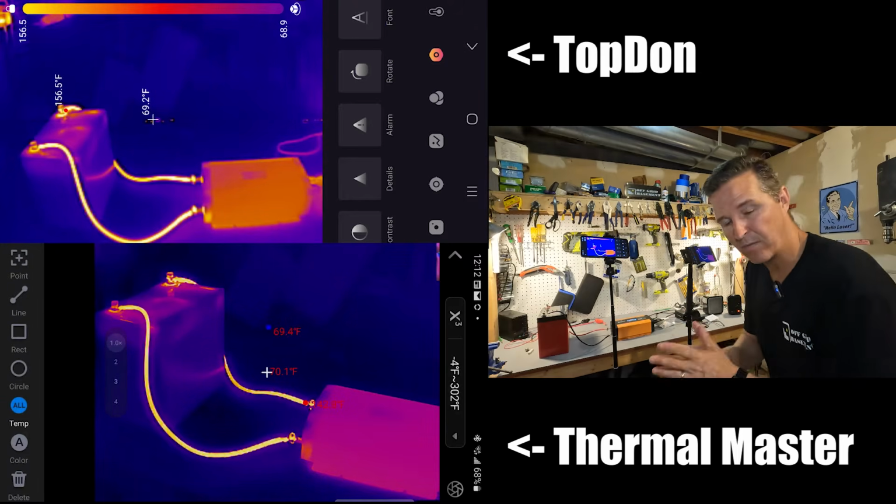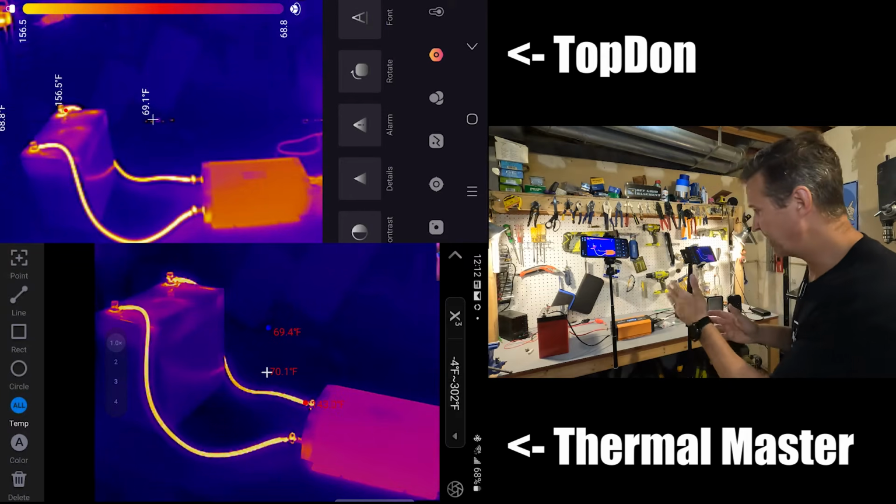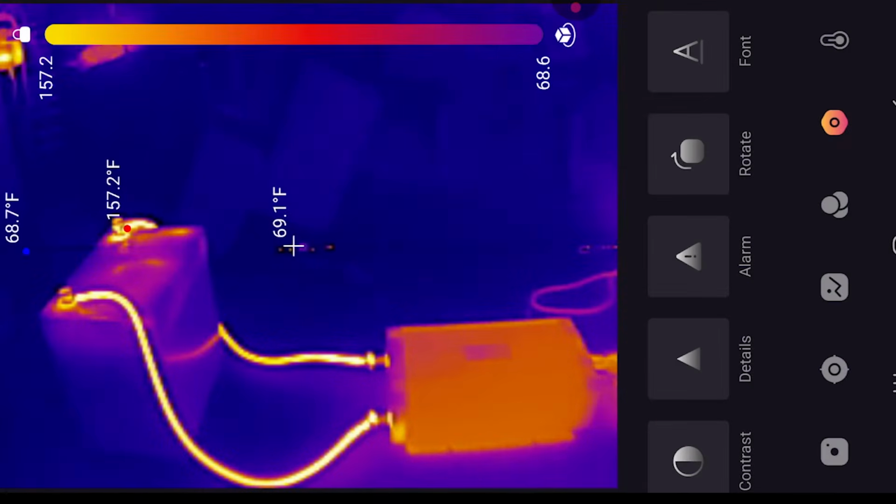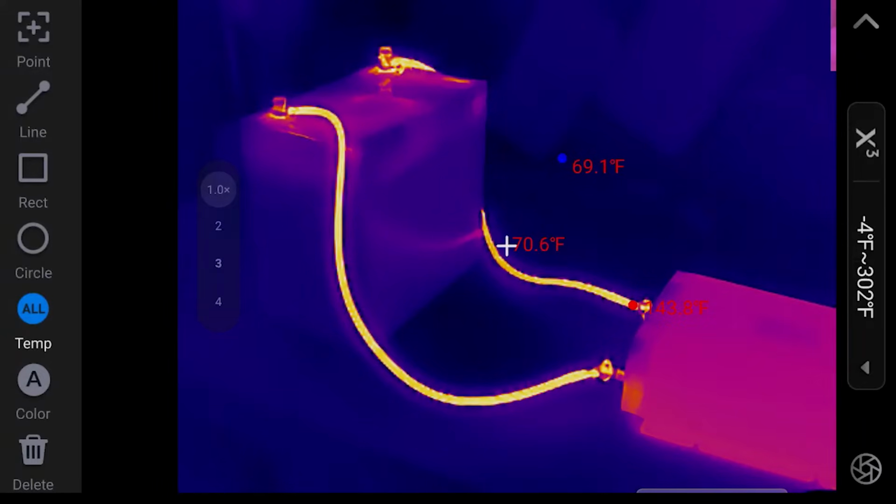Now, okay, we've been running this test for about 7 or 8 minutes, and this battery is starting to get real hot. But I do notice that the TopDon has kept it at the highest temperature, which is 157 degrees Fahrenheit on that positive terminal, which is probably the highest point of this thermal image, when the ThermalMaster switched over to only recording the positive terminal on the inverter right there. So, it's 143 degrees Fahrenheit.